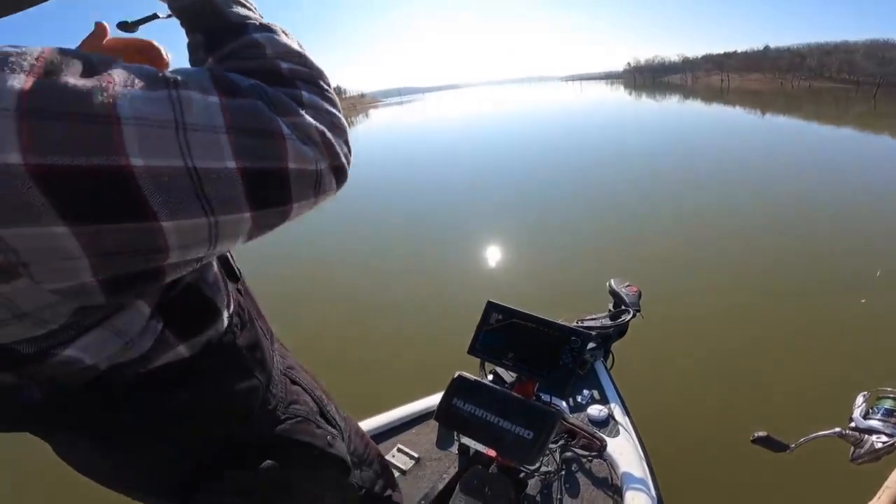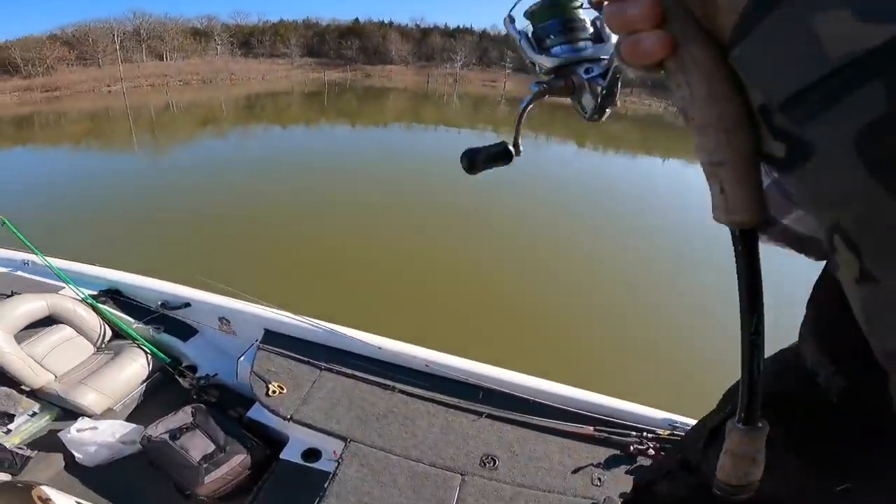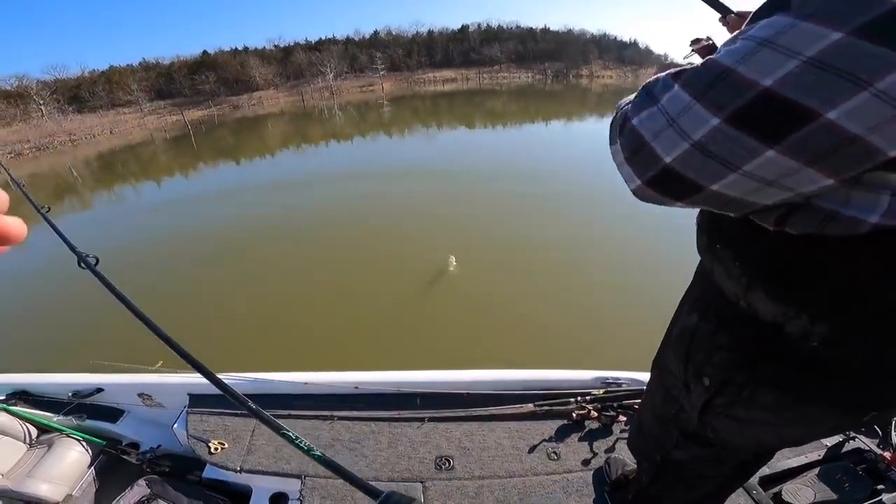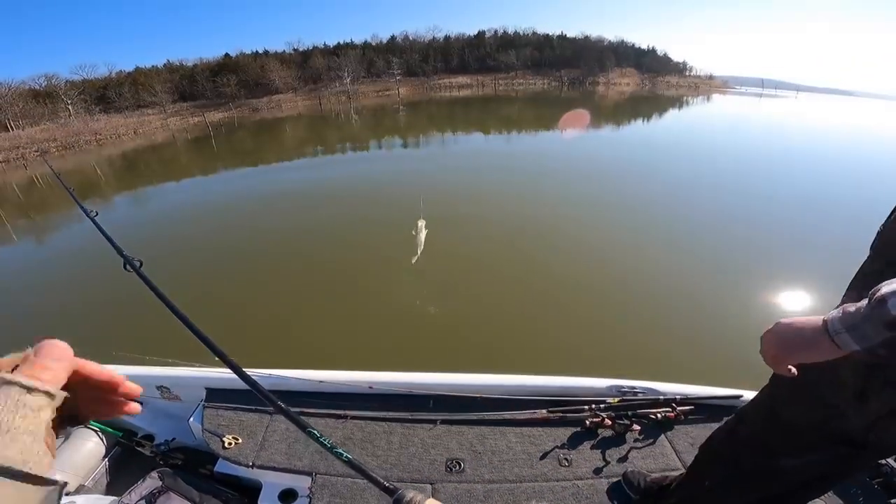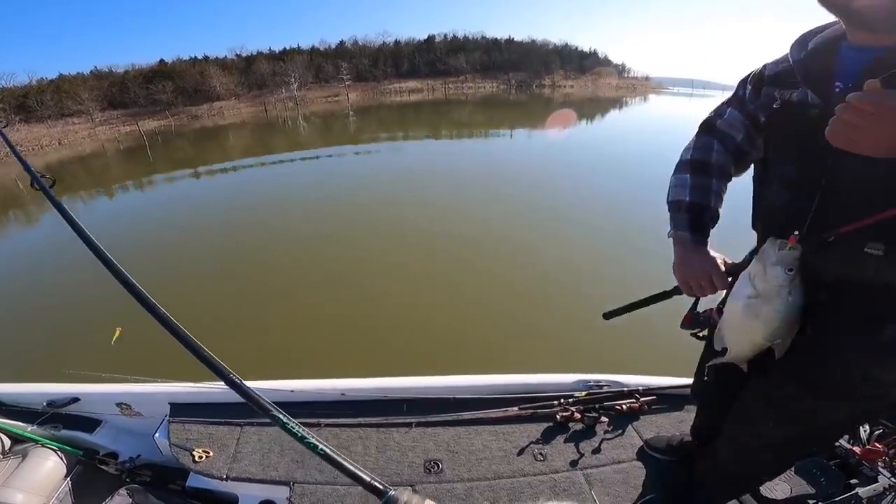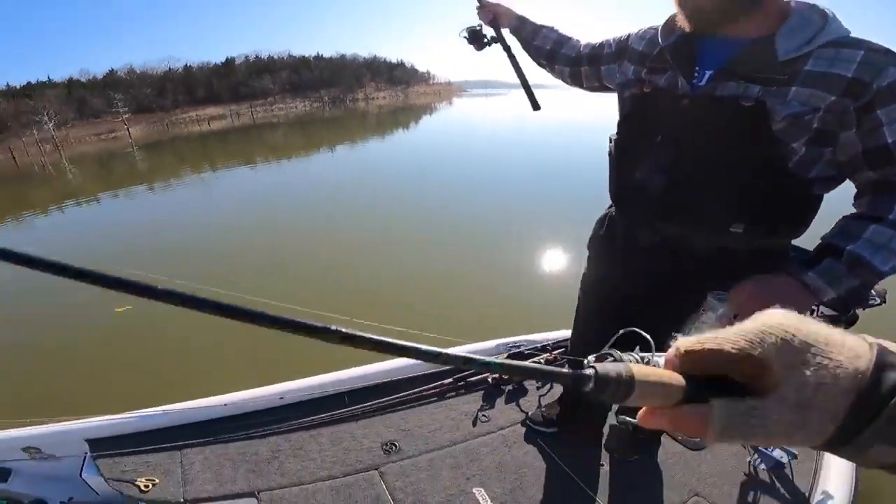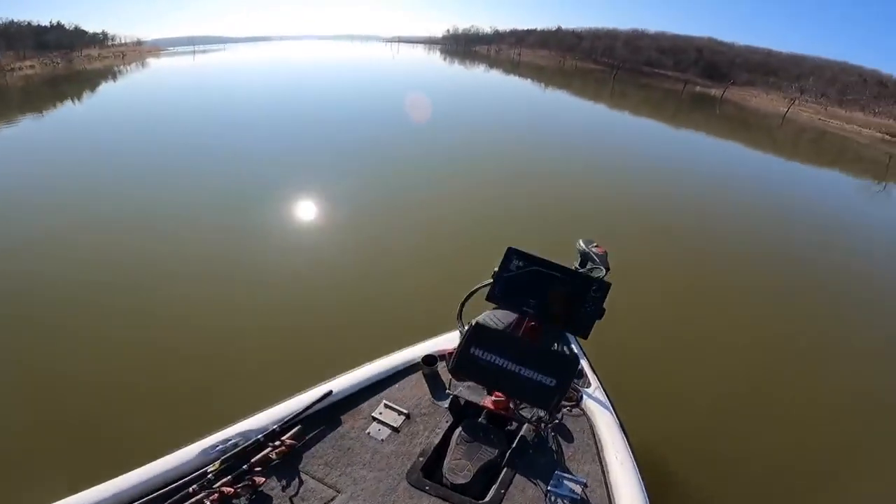Dead sticking. Got her. Just holding it. Just hold on, as still as you can possibly hold it. I've seen you do that a lot. Mm-hmm. Get it down there and just hold it. I'm gonna throw these out, see how many we got in here. Love to see it.